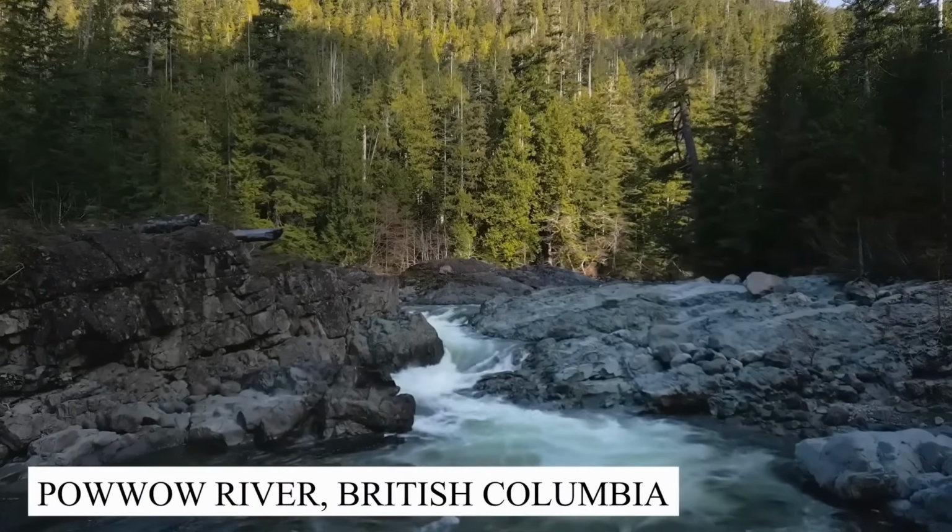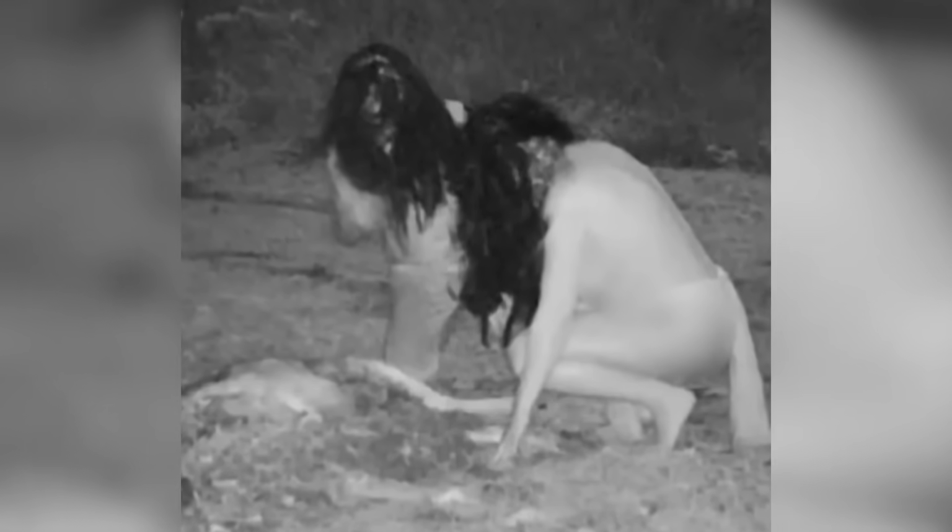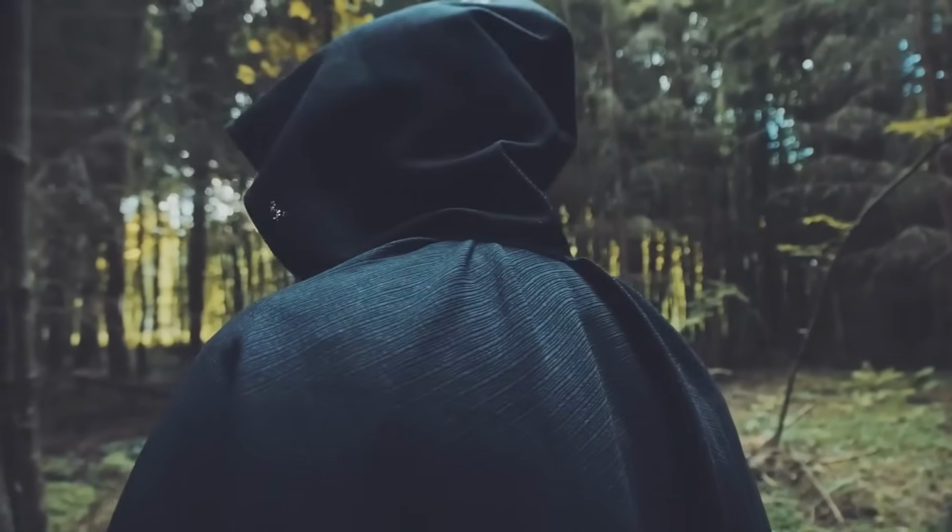The wildest feast. Hold on tight, folks, as we venture to Powwow River, British Columbia, where a Canadian nurse's trail camera caught something truly disturbing. Prepare to be shocked as the camera reveals two nearly naked figures feasting on a deer carcass. Who are these mysterious people, and what on earth are they doing out in the wilderness, indulging in such a gruesome act? Some say they might be skinwalkers or psychopaths, while others believe it's something beyond our wildest imaginations. Either way, you might think twice before wandering into the woods alone.